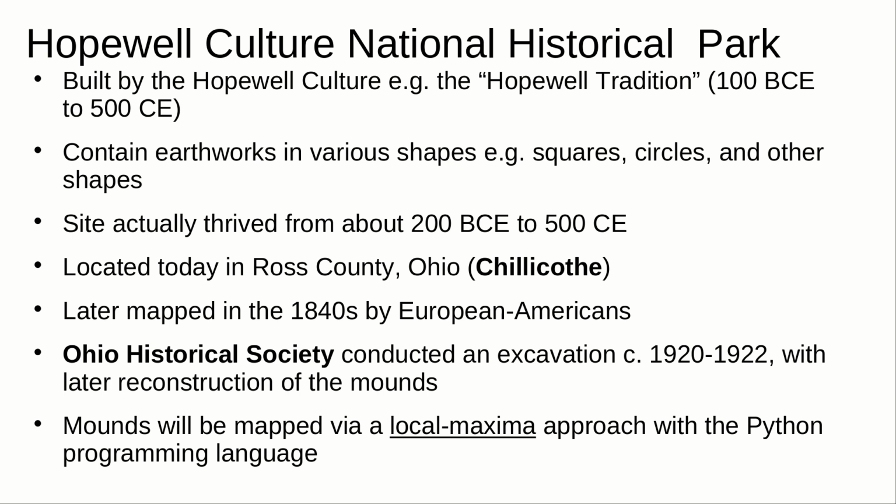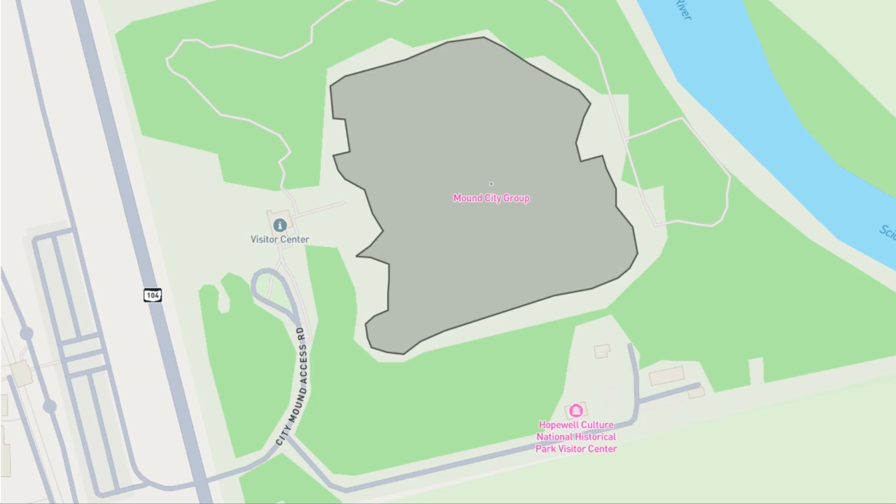And today the site is known as the Hopewell Culture National Historical Park. And again, you can see it here on the map. In this black line that you see there is actually a polygon that I drew. So we're going to be using LiDAR data to map these mounds. And this LiDAR data is downloaded from the U.S. Geological Survey.